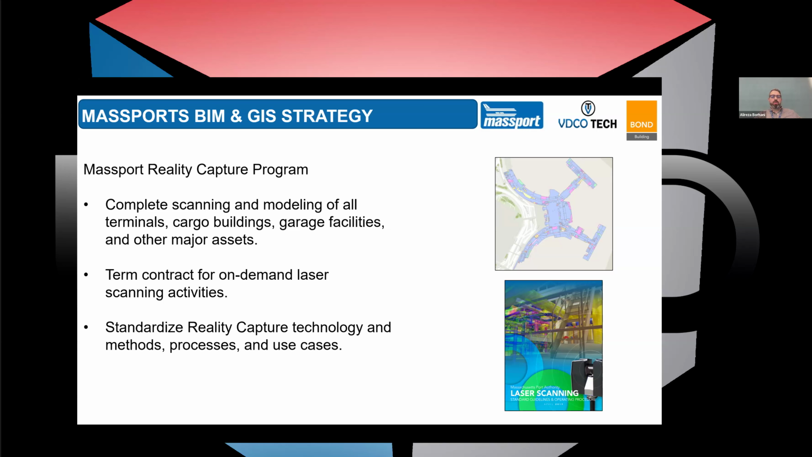For that purpose, we need to have a long-term plan and a strategy for doing laser scanning or reality capture, depending on what tools and methods we use. But we need to keep the information up to date. Related to that would be developing some workflows and guidelines for standardizing our reality capture technology and methods: what piece of technology we want to use, and what the different methods are, depending on the use cases.